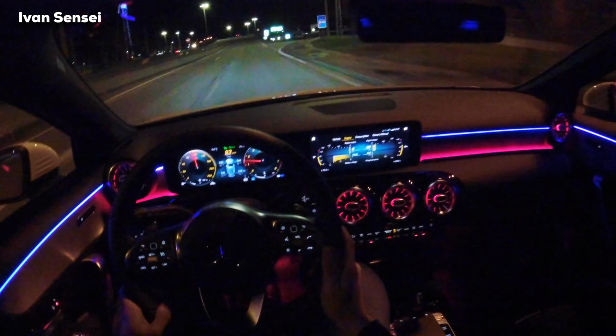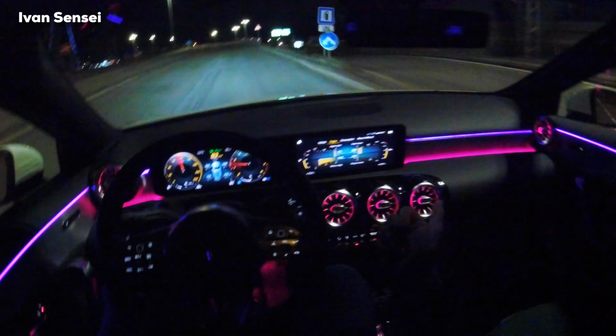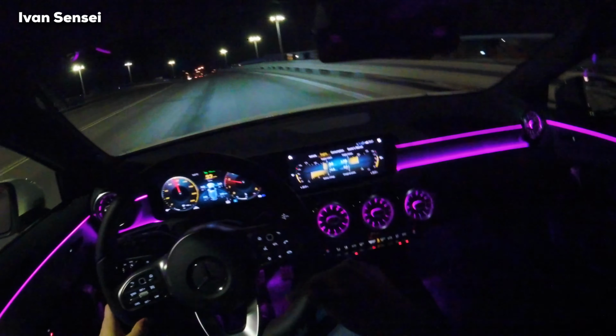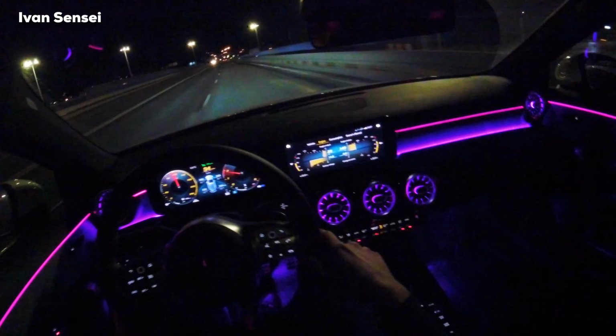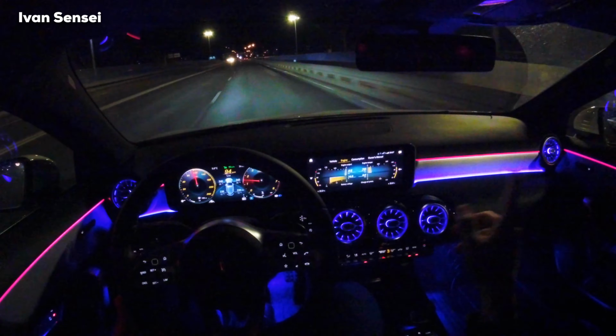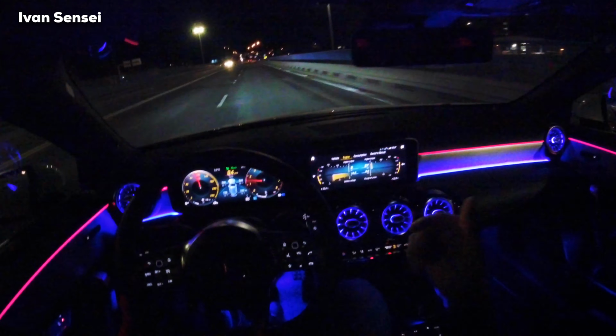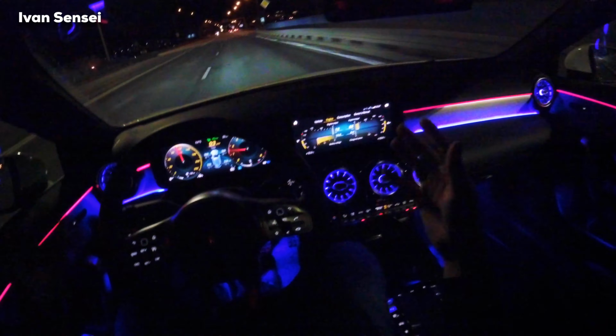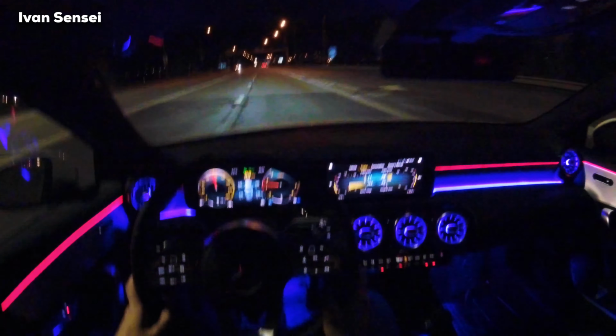But in normal engines like C200, C180, C300, you have the same engine like I have here, a little bit older, the M270, and here is the M260. But it's a similar engine, also 2.0 liter petrol.